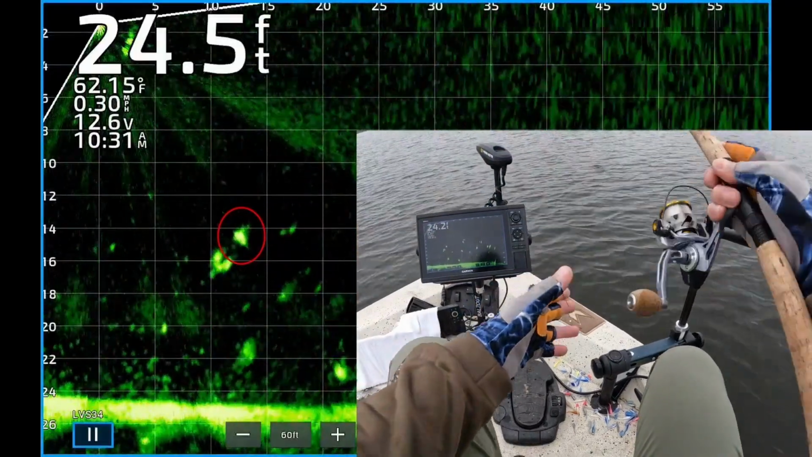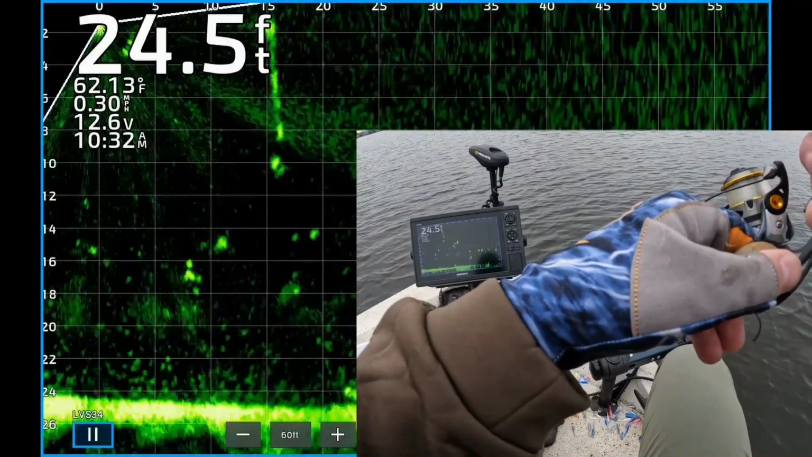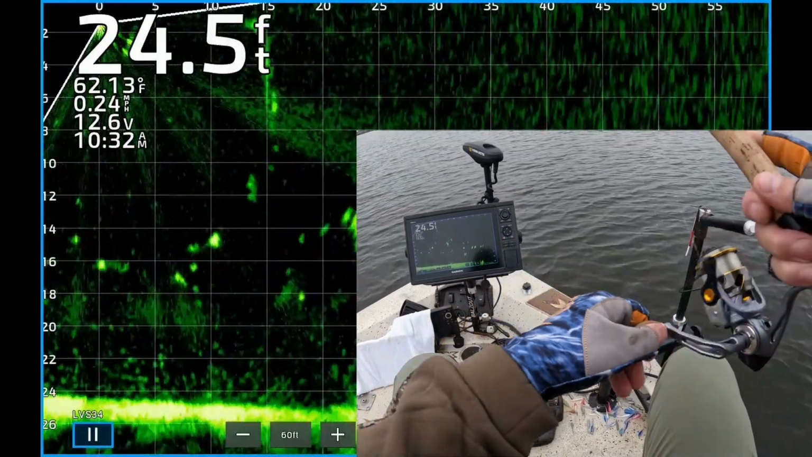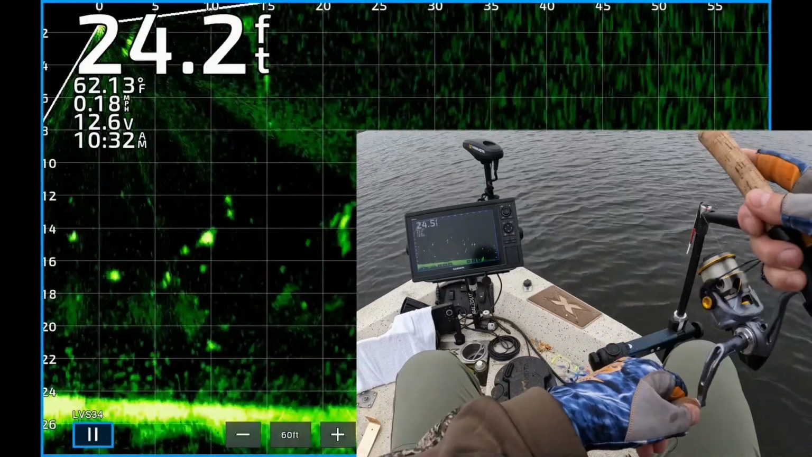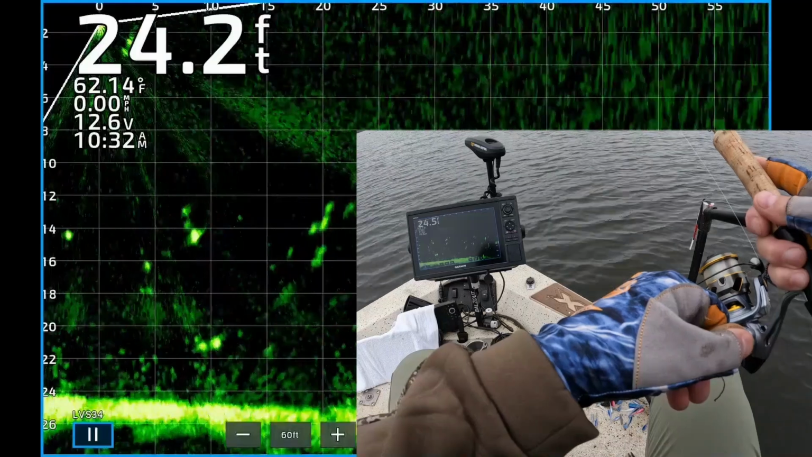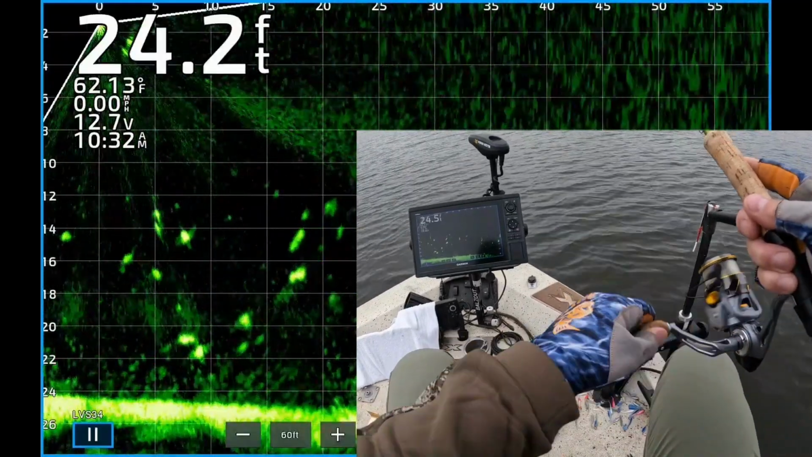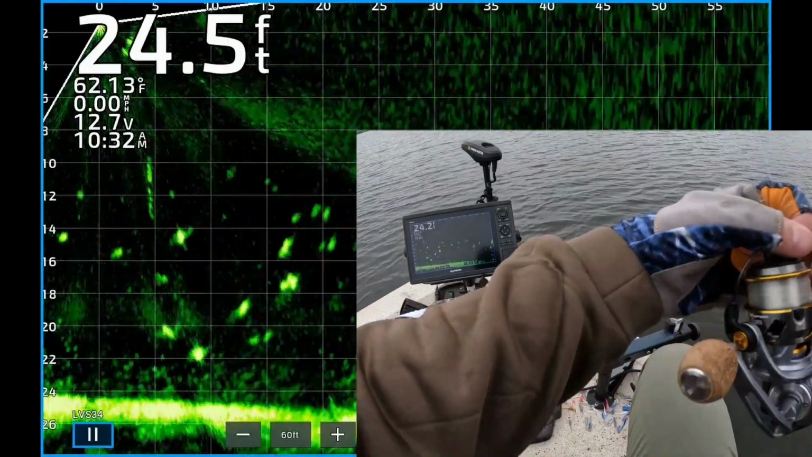All right, there's a nice fish about 12 feet from the boat. There's my weight and jig dropping down to it. Coming down right on top of the fish. He's already... No, he didn't turn. He didn't see it. Get it back out there one more time.